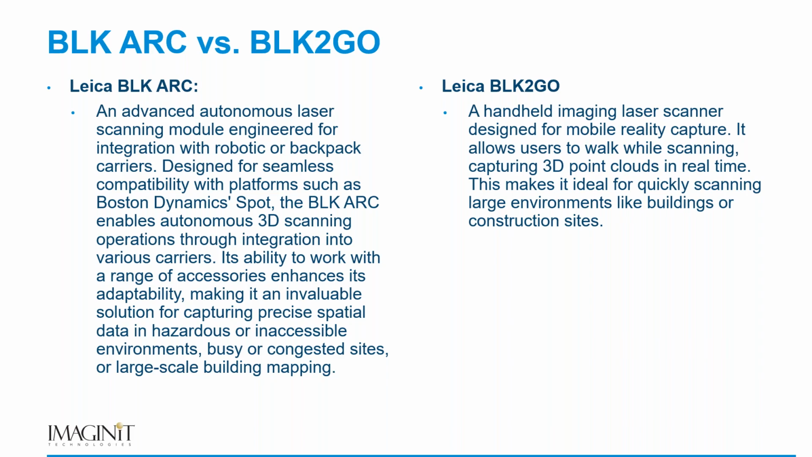If we look at the BLK ARC, I've got this on a backpack. I may still have my mobile device in one hand, but now I have a free hand. I'm maintaining 3 points of contact as I navigate through this facility. I am not the tallest of folks. Anybody who's ever met me knows I'm short. It is what it is. Looking at the BLK ARC, if this thing is fully extended up, it's about 83 inches to about the center of the optic on the scanner.